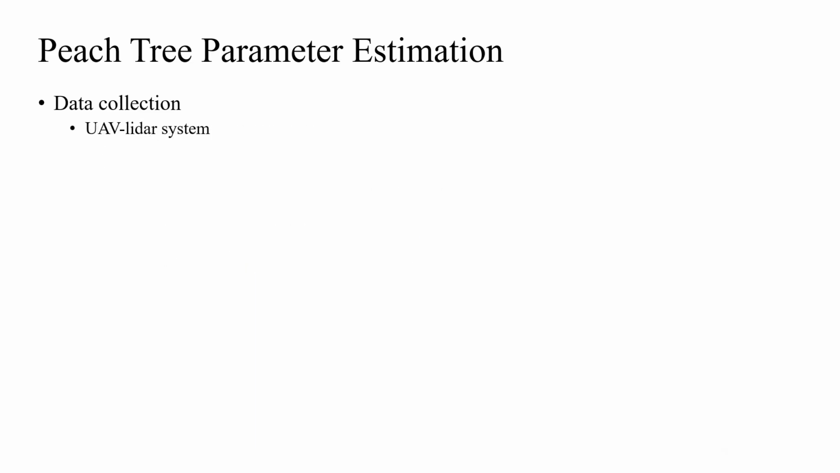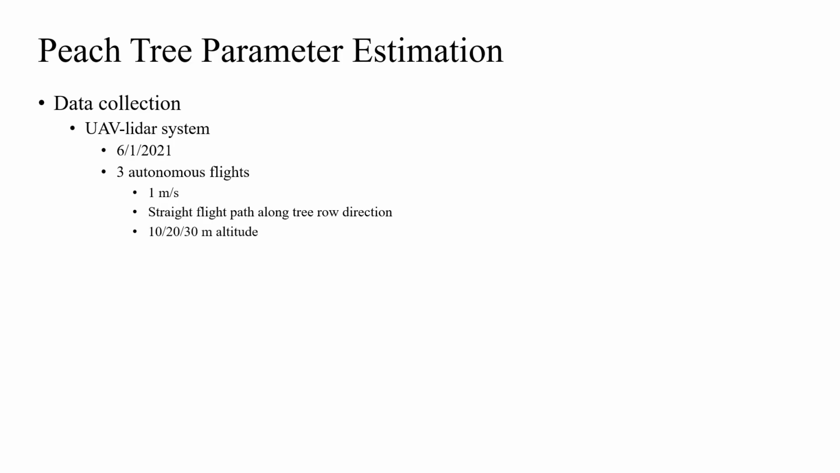On the same date, LiDAR data from 3 autonomous UAV flights were collected. All 3 flights had the same UAV flying speed of 1 meter per second and an identical straight flight path along the tree row direction. The flight altitudes were set at 10, 20, and 30 meters respectively to test the performance of our proposed algorithm under different LiDAR point densities.